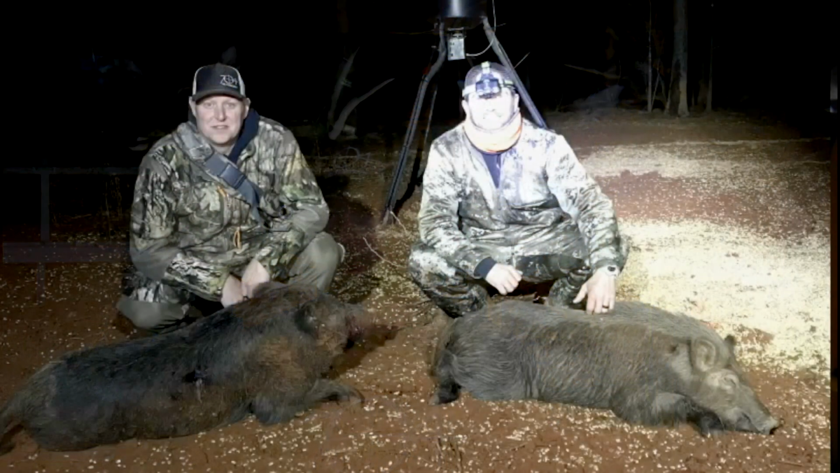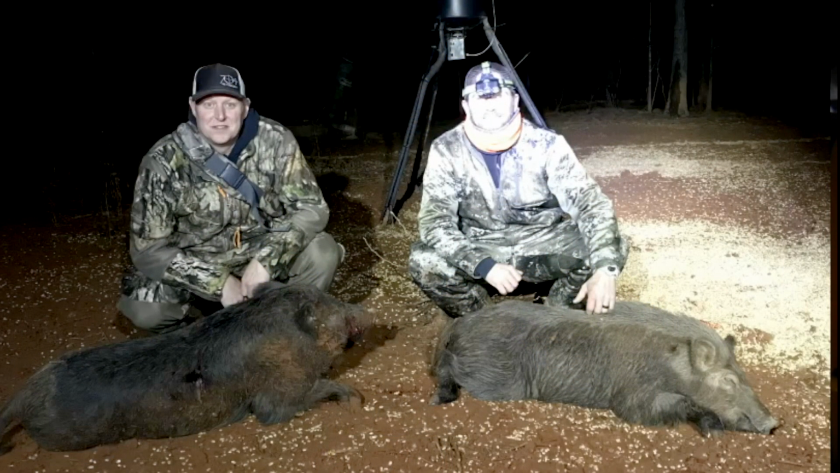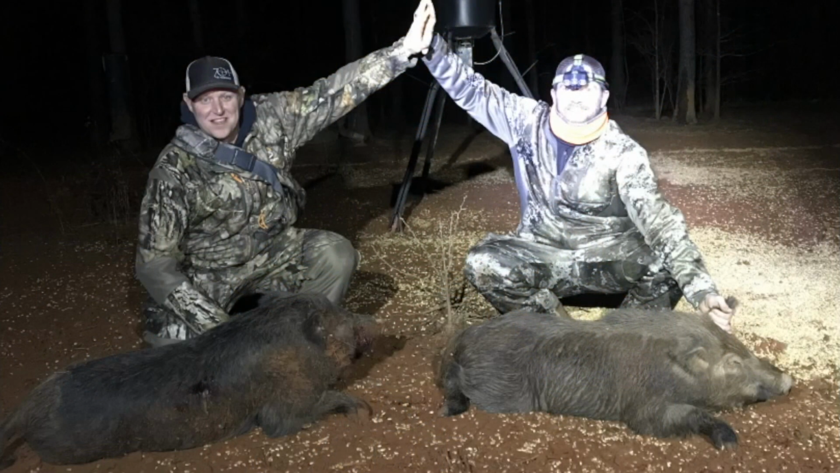Well, part of the reason why there is no track video is with the weather being rain, non-rain, rain, non-rain. We went ahead, went out there and got our hogs. They didn't go far, but we didn't want to lose the blood trail that we did have. That's kind of how it goes sometimes, but we got some really cool pictures and some great memories.